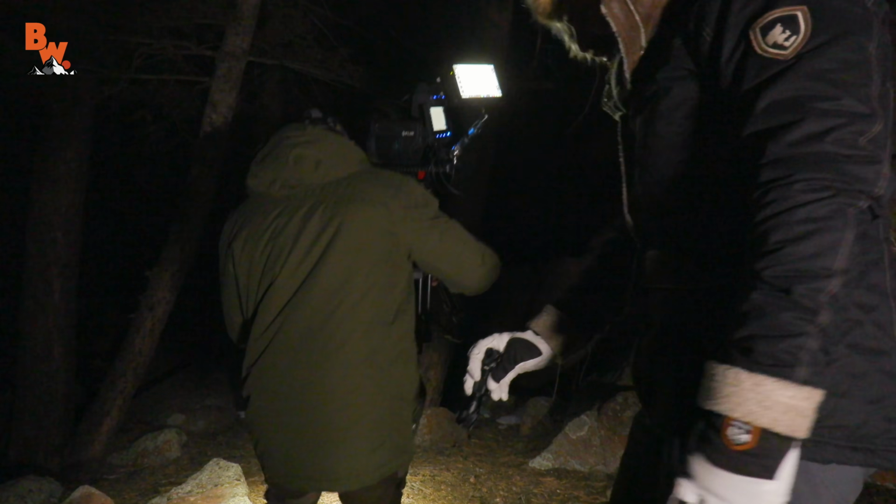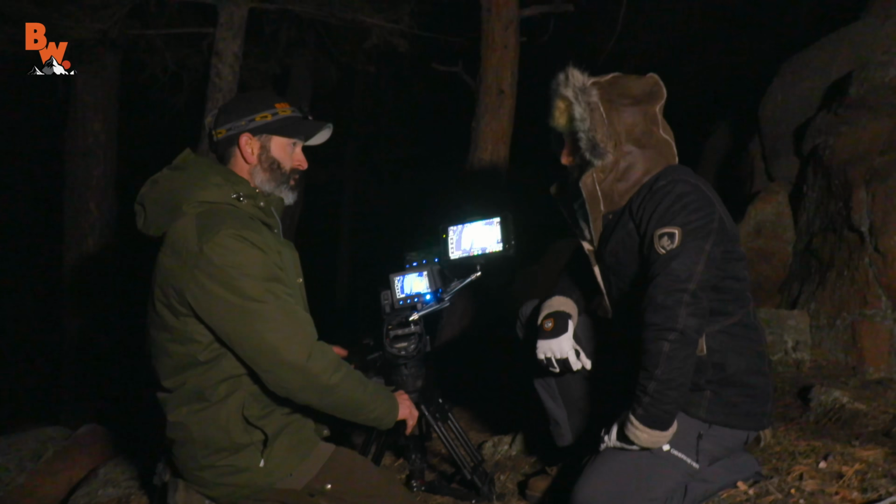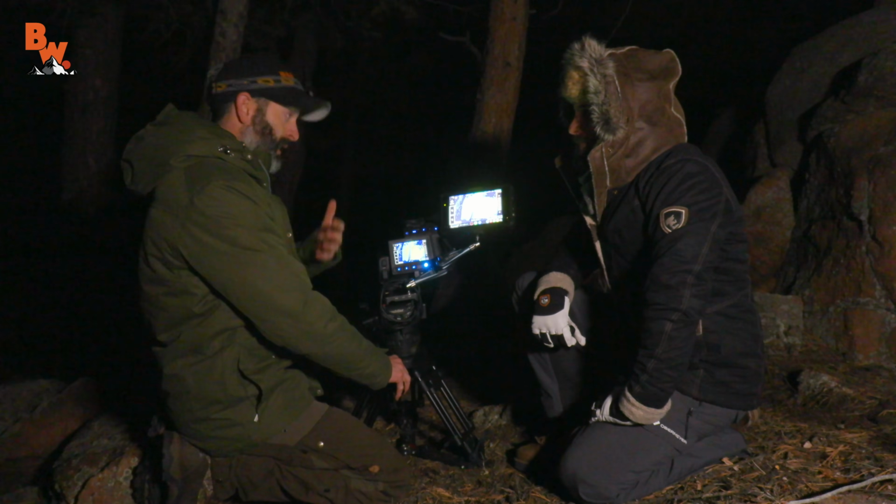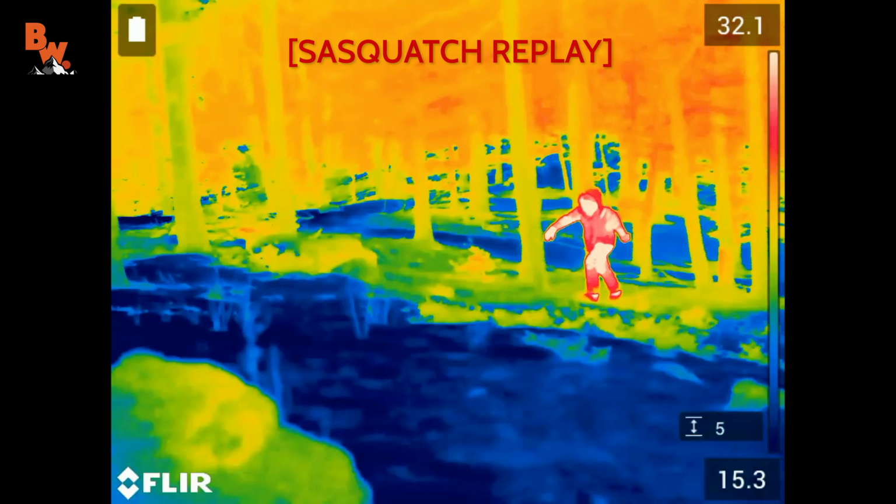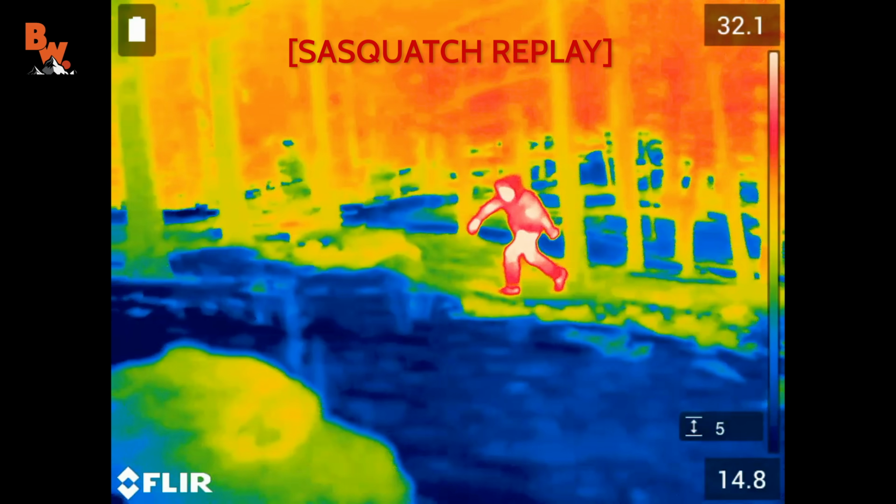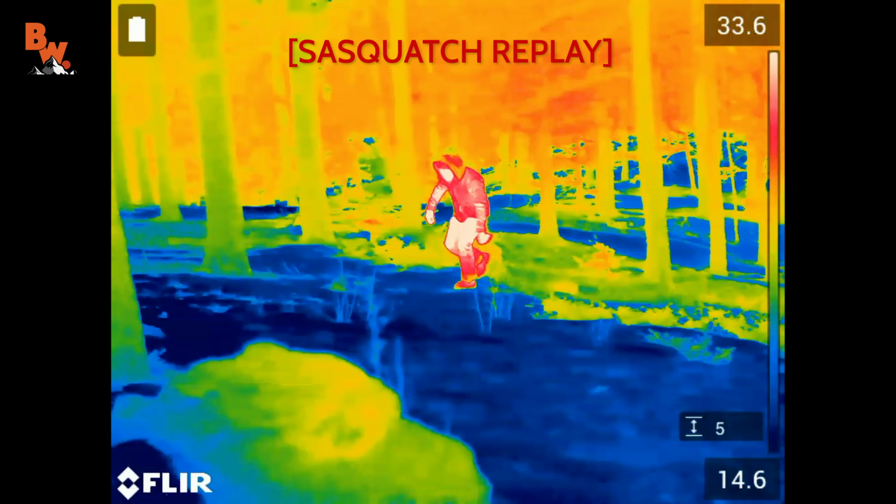All right. So how does this system work? It's picking up heat signatures from objects. So every object gives off a certain amount of heat, whether it's not much at all, which will be in the blues, to the extreme warmth of heat in the whites and reds.